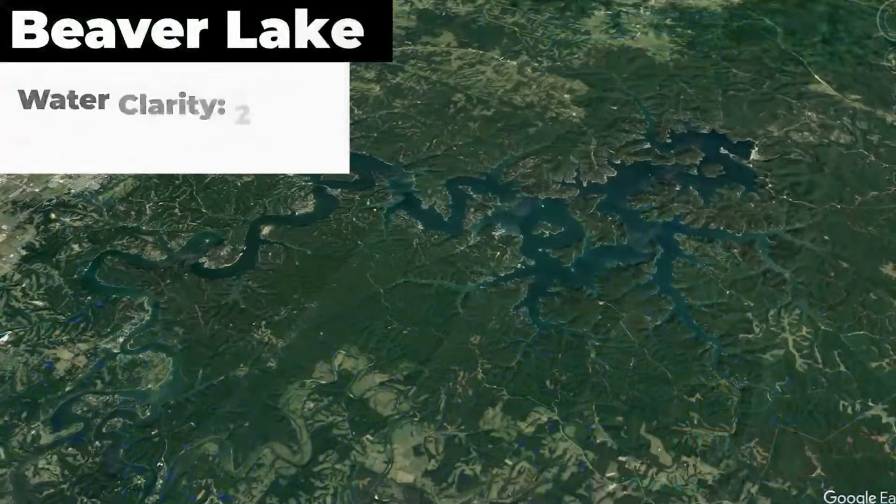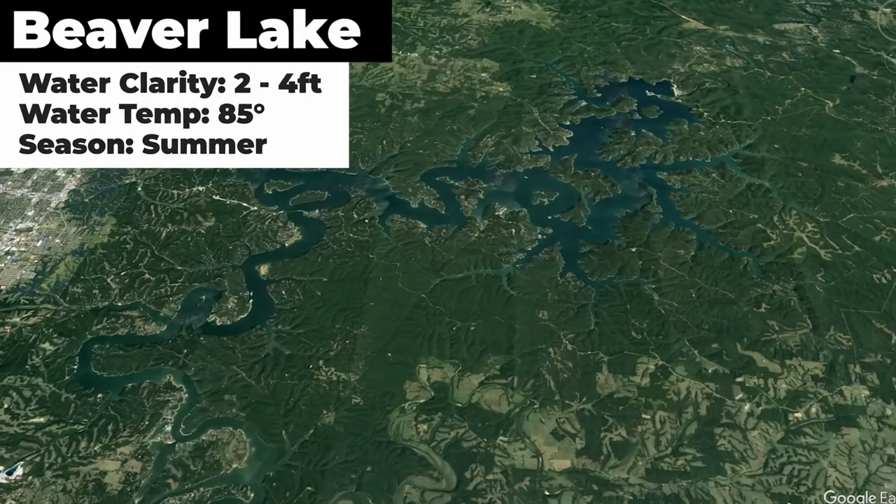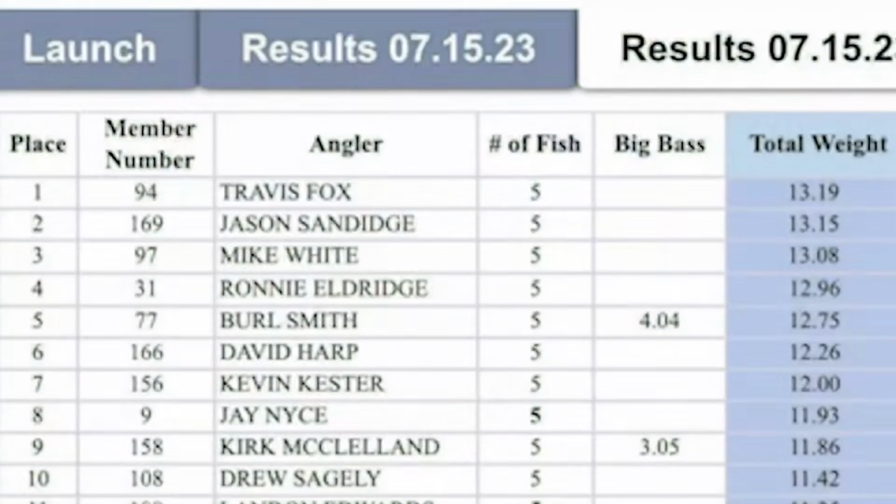We're fishing in the middle of July, and water temperatures are in the mid-80s. The fishing has actually been very tough on Beaver recently, with 13 pounds winning the most recent local tournament. 11 pounds will get you in the top 10. That means if I catch a 2-pound bass, I'm going to be doing very well.